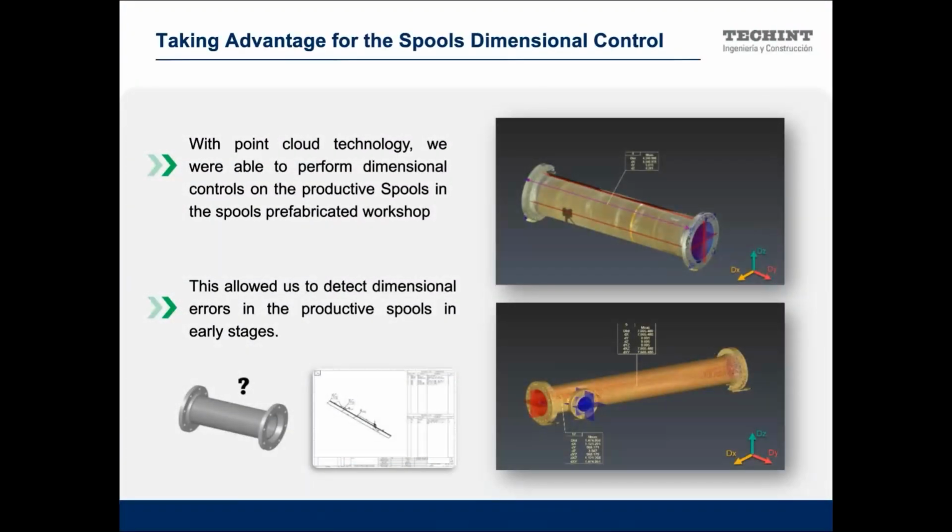Well, before starting with the problem that Gustavo mentioned before, we take advantage of the spool dimensional control process when we were in the spool prefabrication workshop, because we want to improve our internal process, and we want to make sure that the productive spool that will be sent to the project has the correct dimensions.